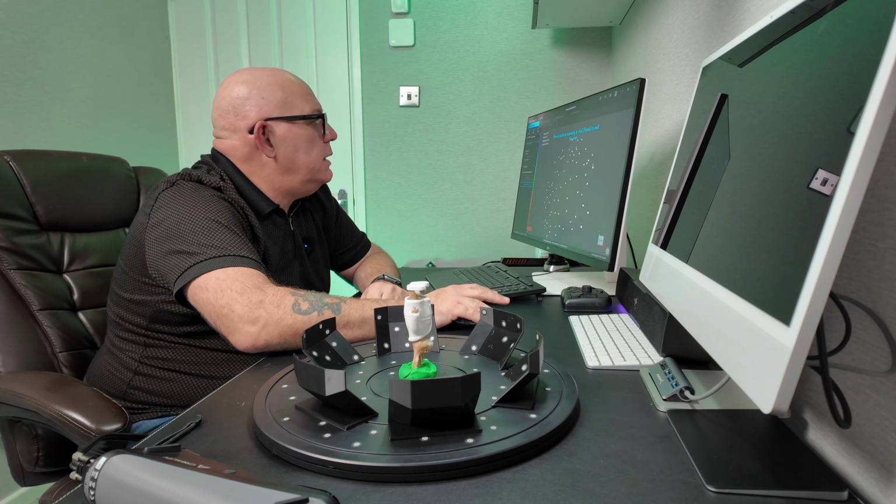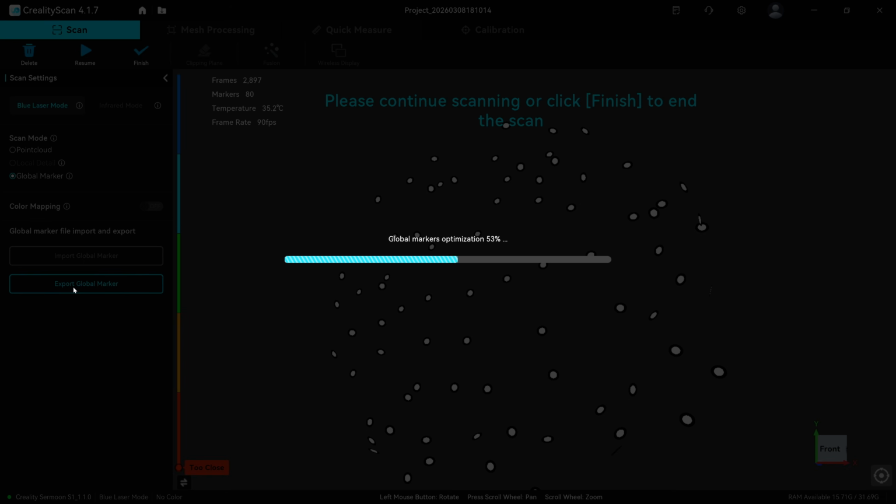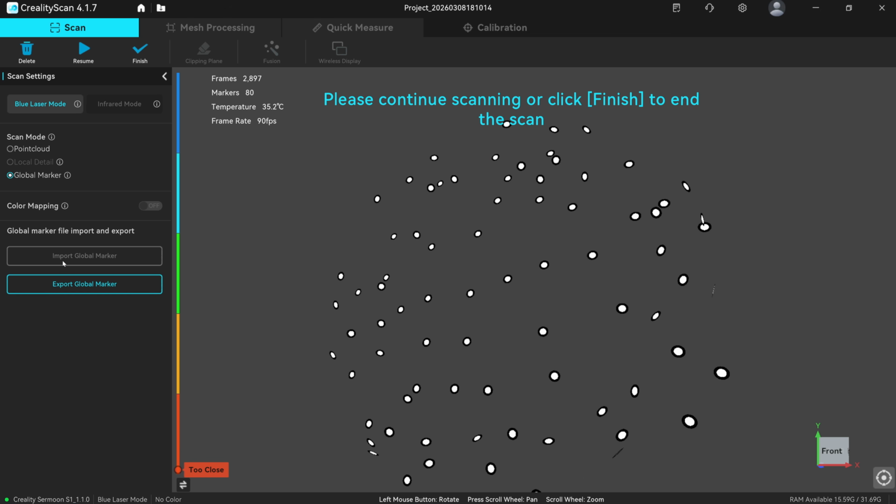Okay, I've just done the global marker again, and I brought you back earlier because I wanted to just point something out to you. What you can actually do at this point is export these global marker files. So just drop it on your desktop, and then that's saved. So on another scan, for instance, I could import it and use it.